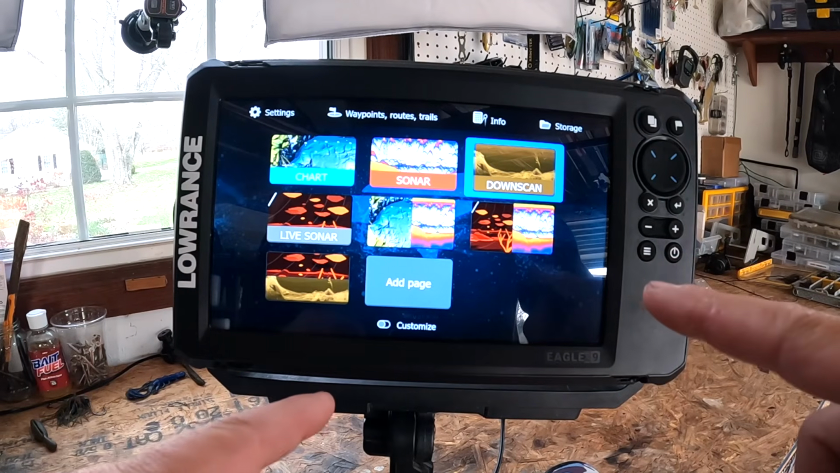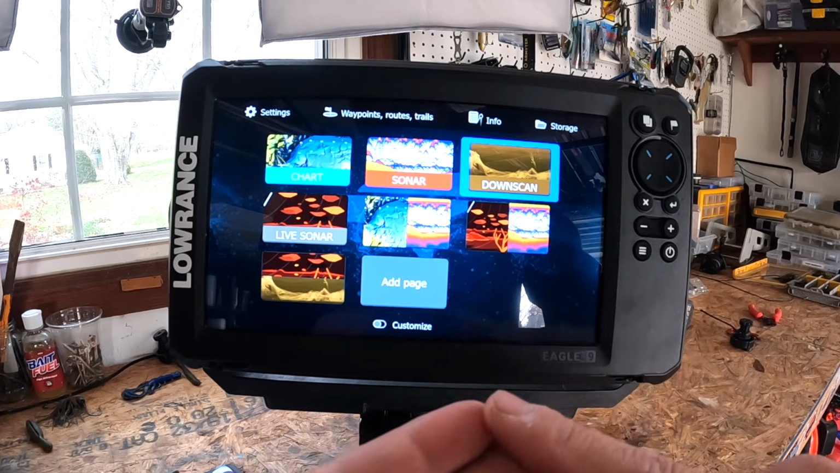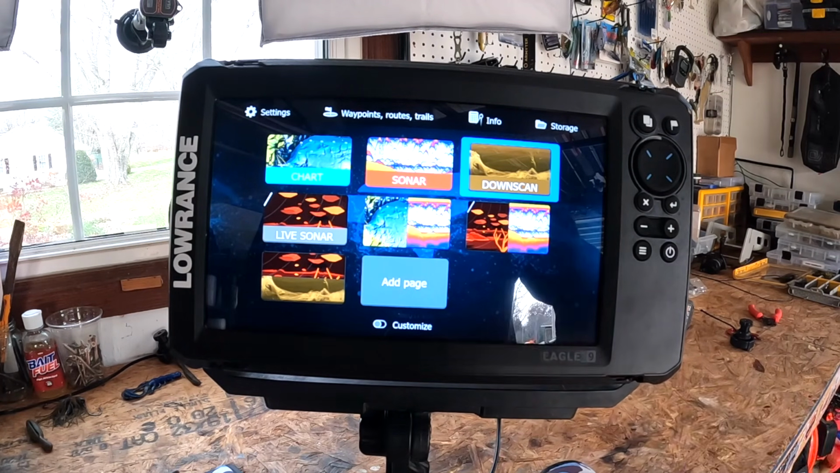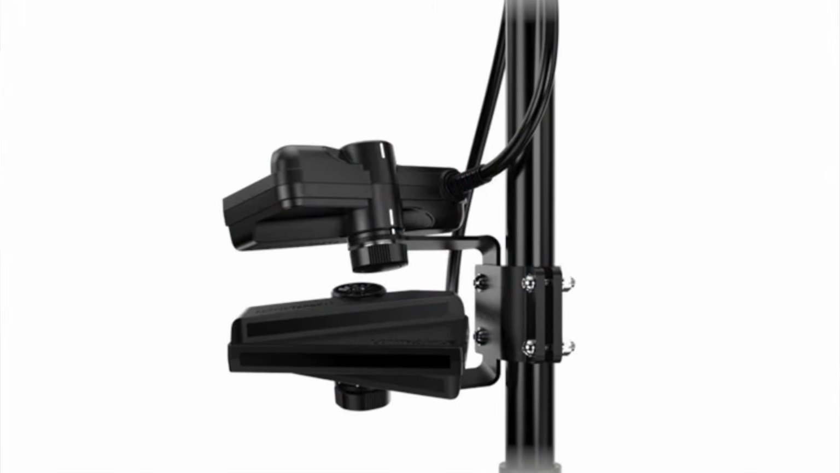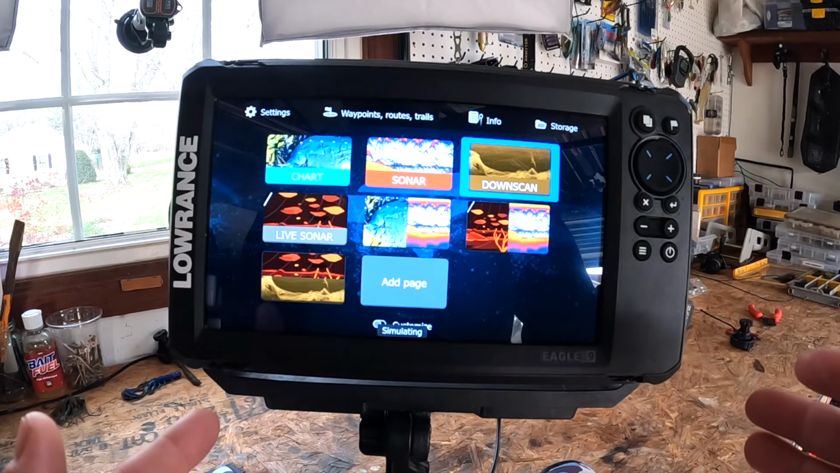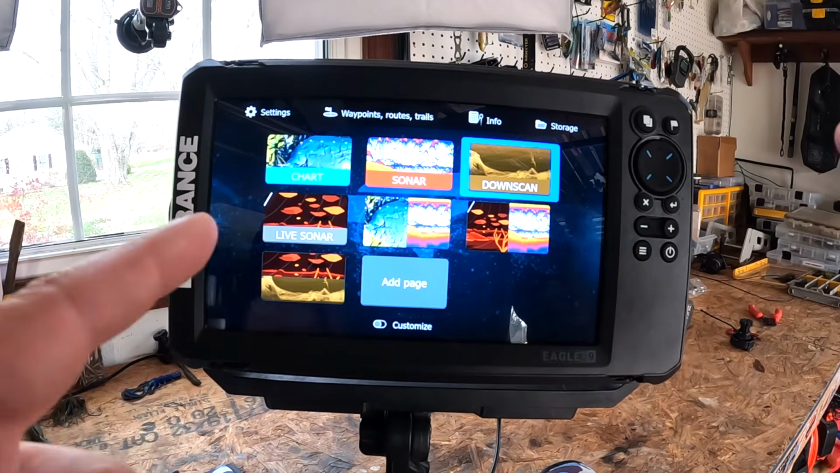So this unit is also going to include chirp and downscan and fish reveal, all the things you probably never get into because you're using it primarily for live sonar. But you do not get side imaging or scout mode. And what scout mode is, Lowrance really provides a wide panoramic bird's eye view by mounting the active target transducer horizontally. This mode is ideal for quickly scanning large shallow areas to find structure and brush piles and grass lines and bait balls and all that type of stuff, but it does not come on this unit.